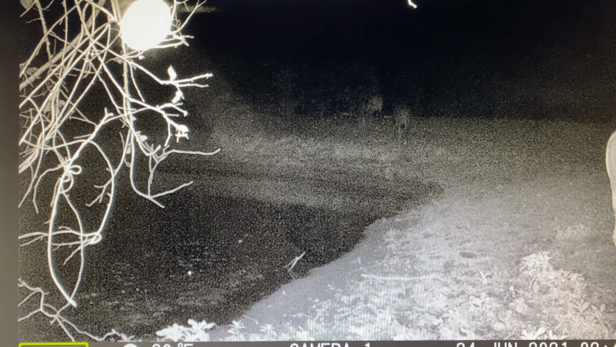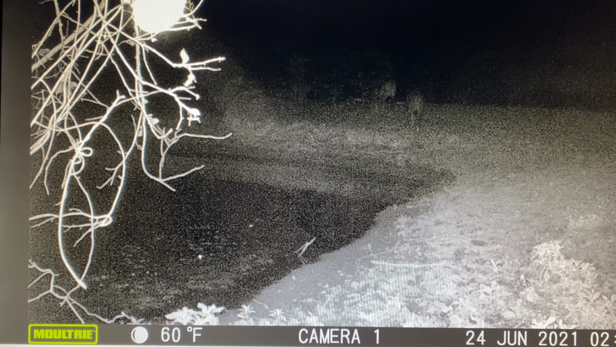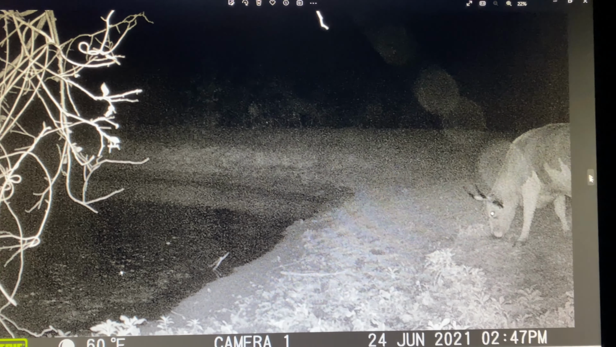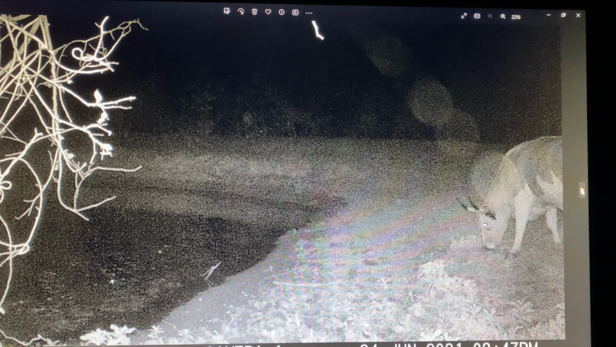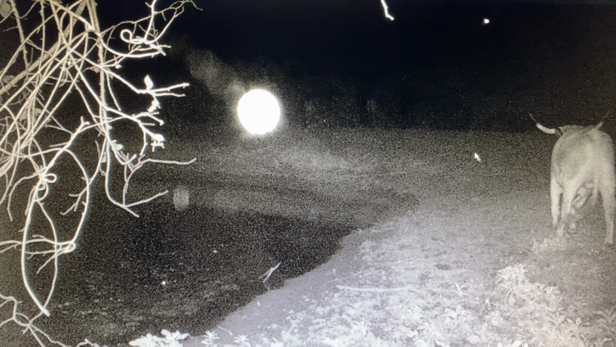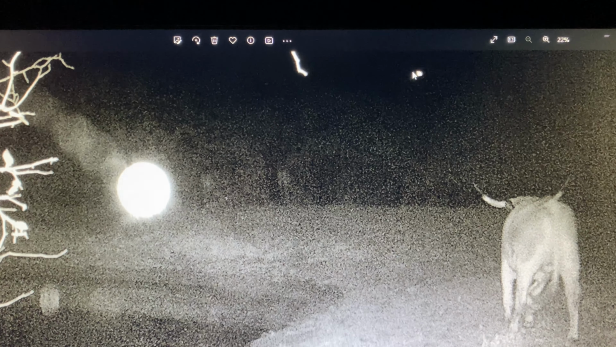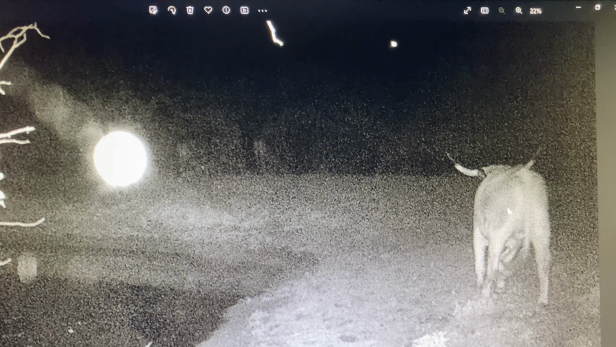The camera was mounted to a small tree. I don't see any bugs or spider webs or anything, so that's kind of got me confused. Here's another picture. It seems to be off the camera completely with a point source reflection coming back down. This second to last photo is the most telling. First of all, there's a light up here in the sky, which is very bright and kind of out of place. The cow seems to be moving.